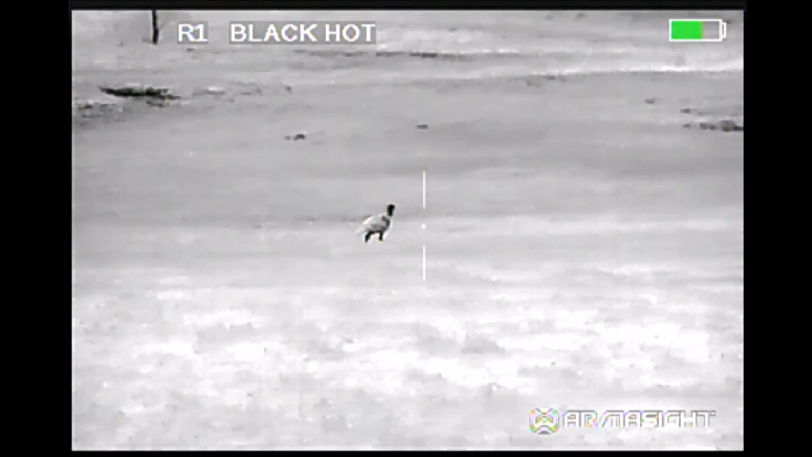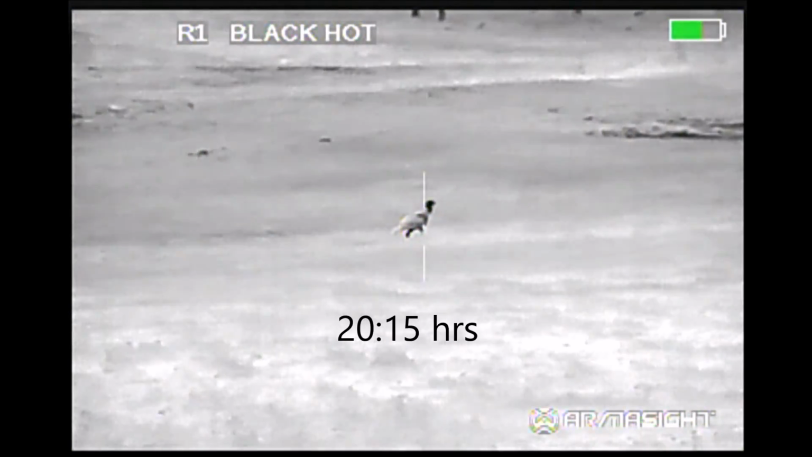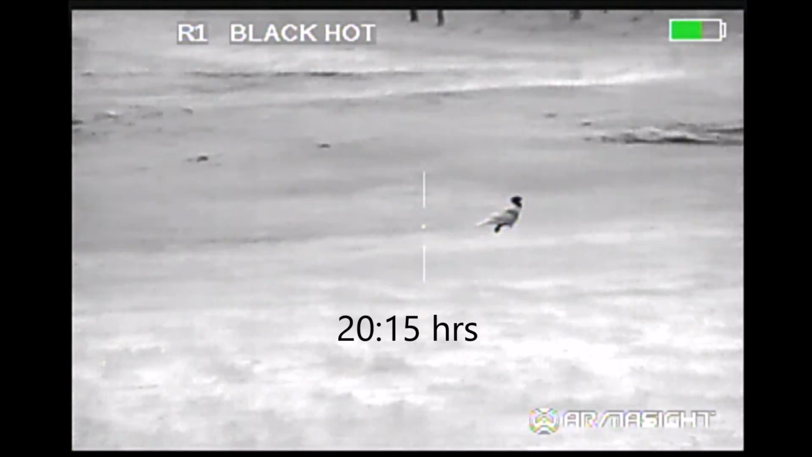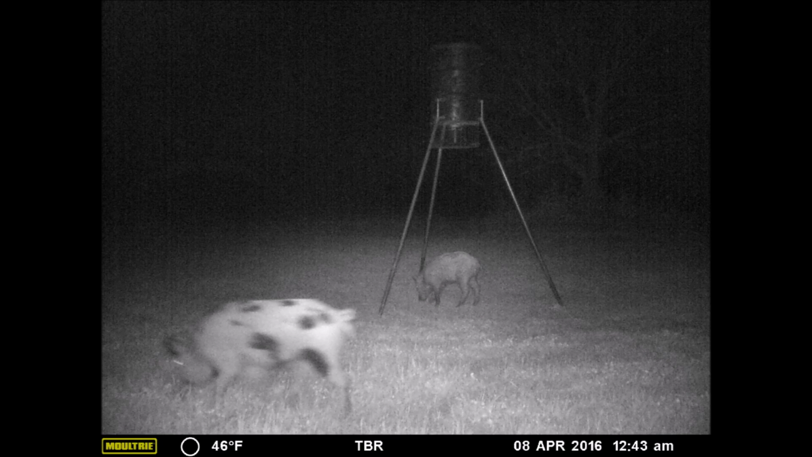Sometimes the hunts just don't go the way that you planned, and this was definitely one of those hunts. It had been a slow evening, although a short evening. Had this one Jake come out and cross in front of me. No other animal activity until I got a phone call from Mr. TBR saying that he had spotted 30 or 40 hogs.